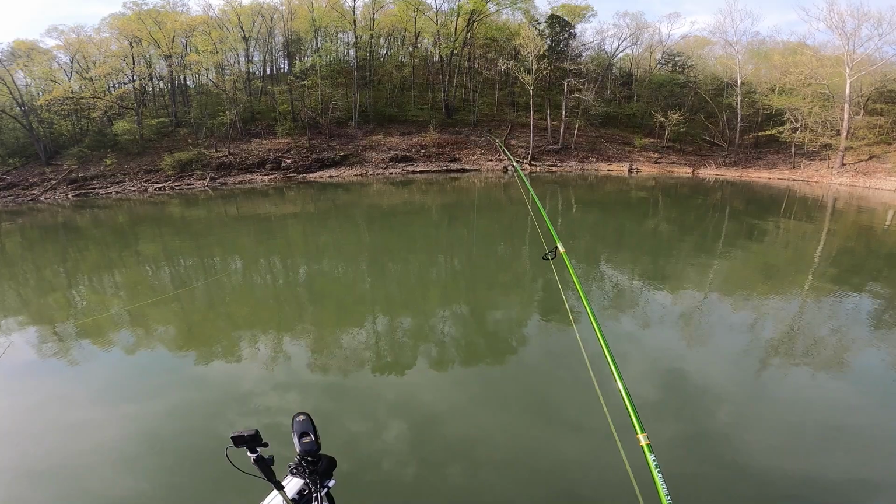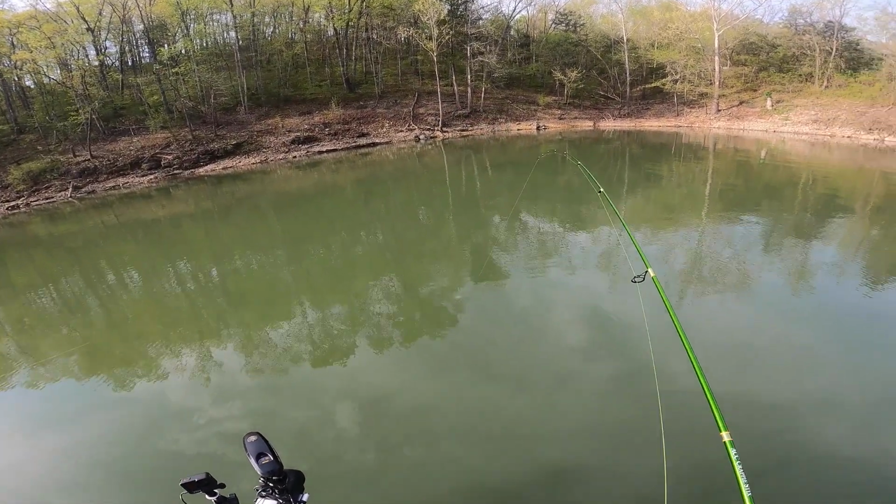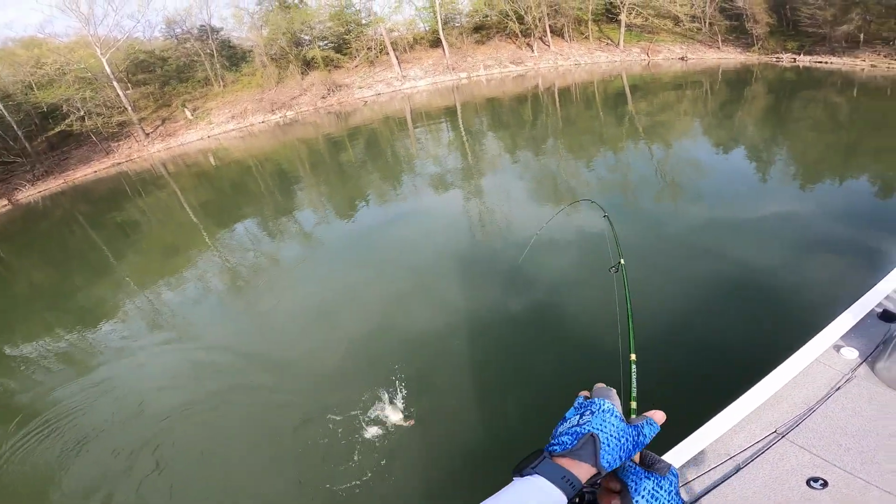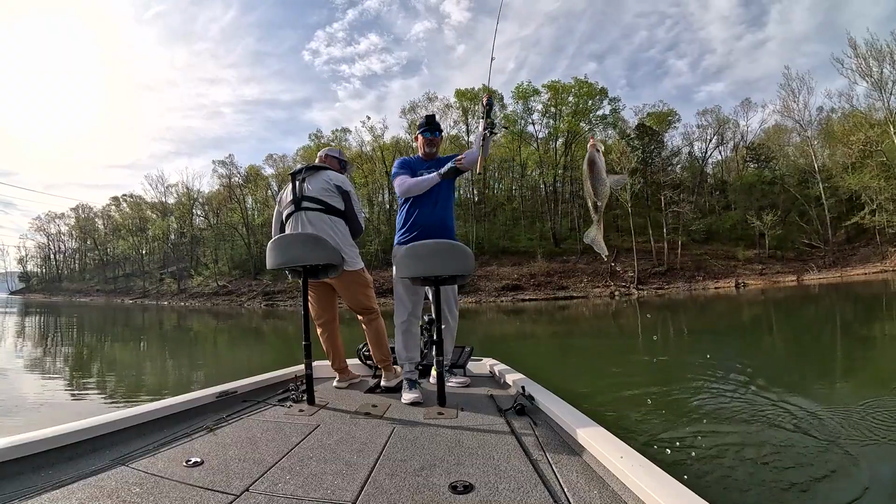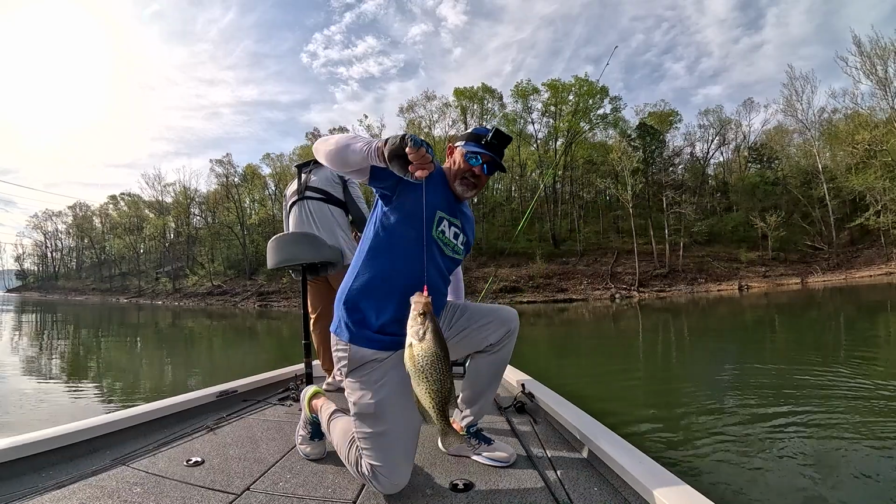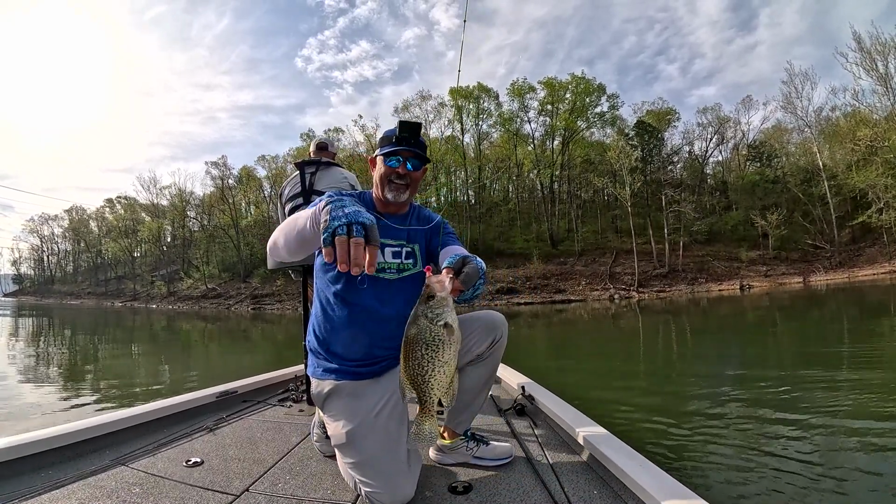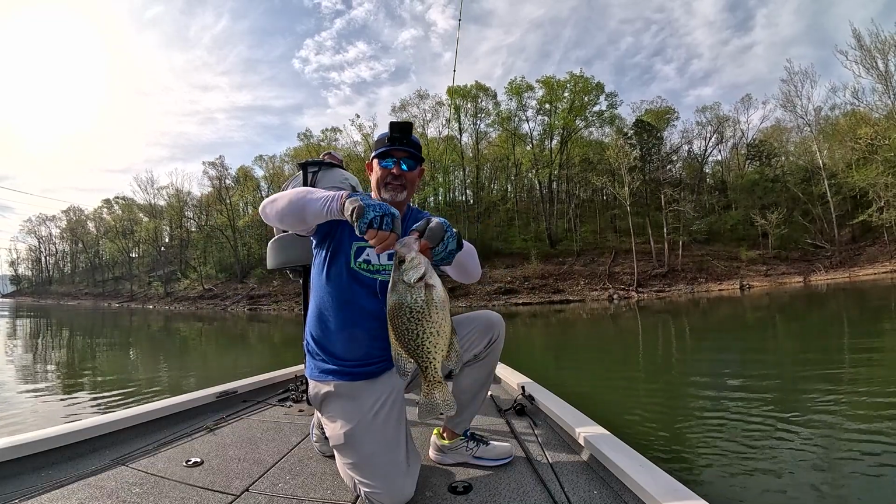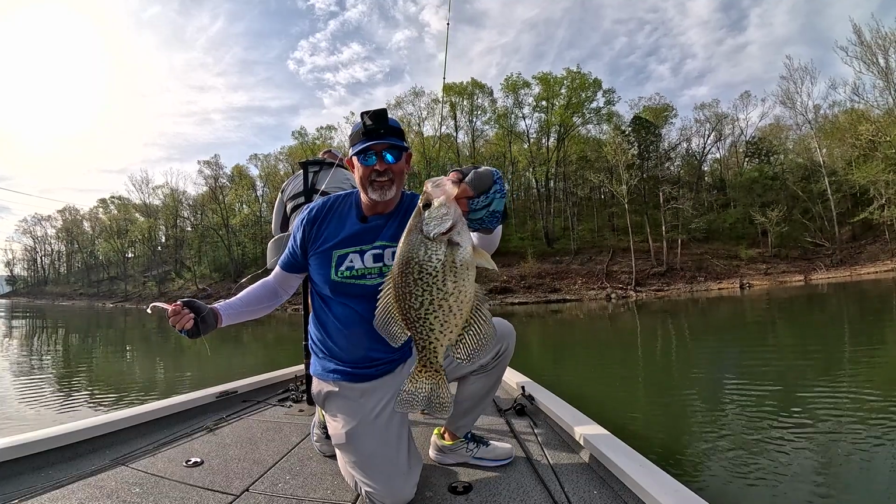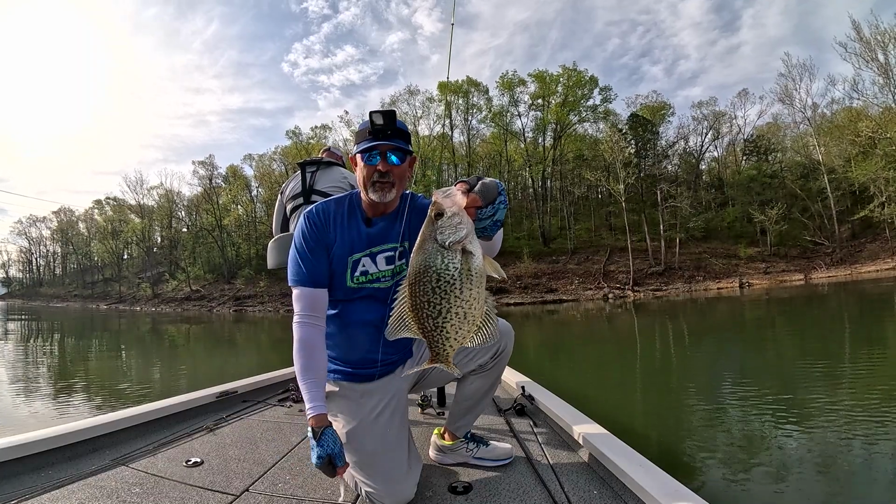That's a nice one, huh? No scoping. Nice crappie. Oh man, look at that. I mean, is that the same fish I caught and let go? Is it a black nose? No. Wow. These are some dang fine crappie right there. Now that's another big female. I'll probably let her go. I'm gonna put her in the well.